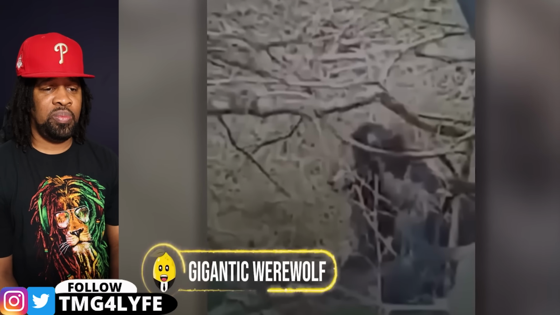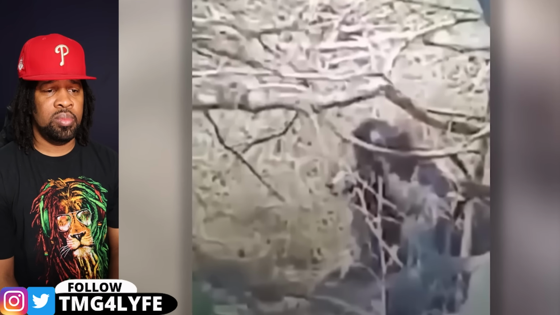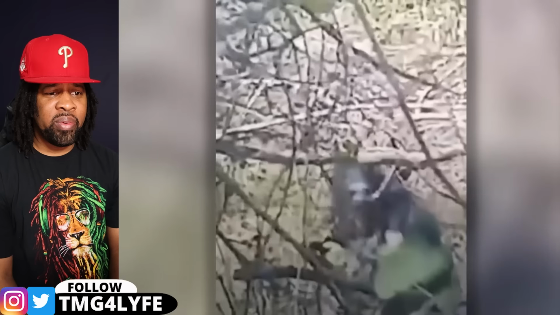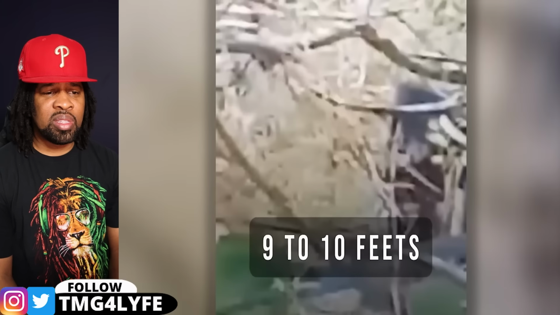Gigantic werewolf. The creepy thing about the woods is that we never know how deep their secrets run. This footage just proved that. A decade ago, a video went public that was recorded secretly by a cameraman hiding behind a tree. What he captured was a beast unlike anything we've ever seen or heard of. This dark creature stood at a towering 9 to 10 feet tall.